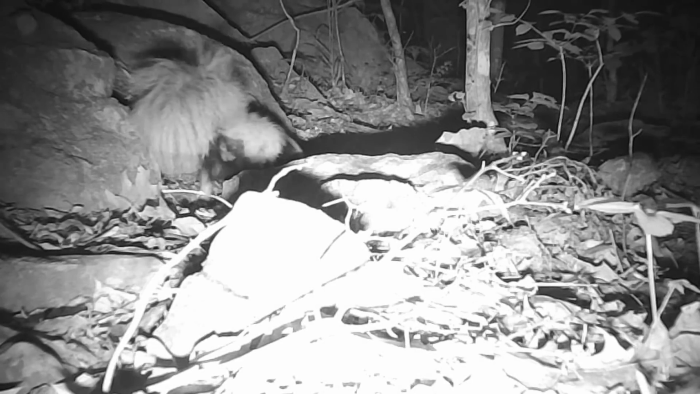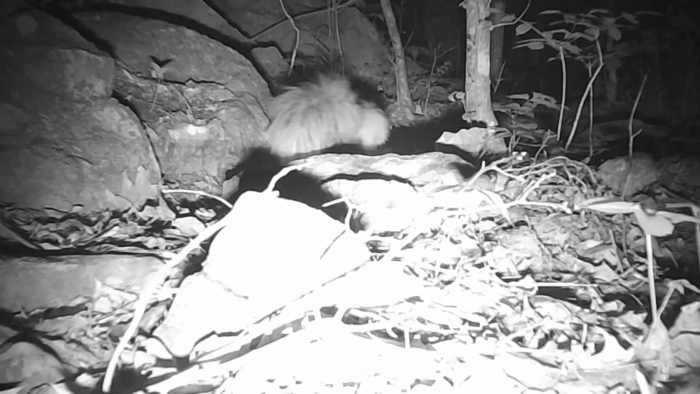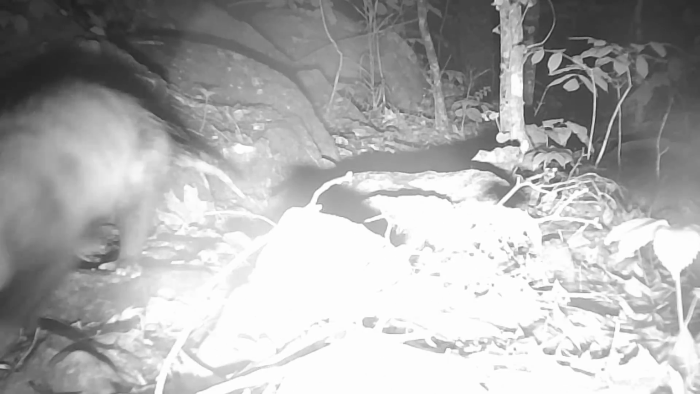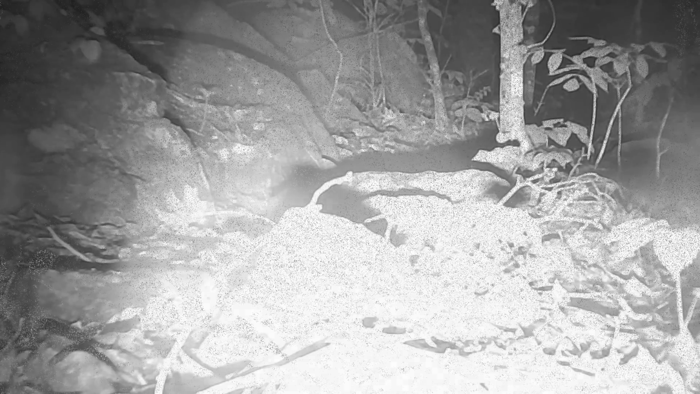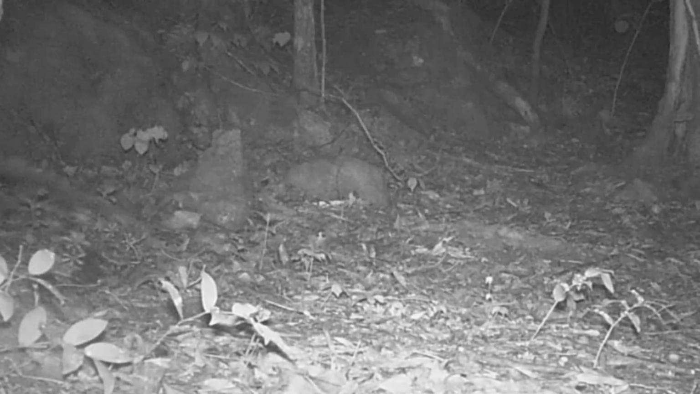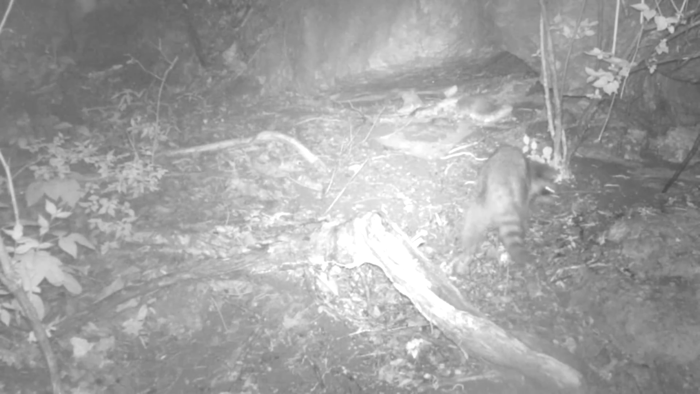And there's Flash right behind him. And there's old Silly Willie going the other way. There's Silly Willie again at the tree. And up at the rock, there's Rocky too, chasing bugs.